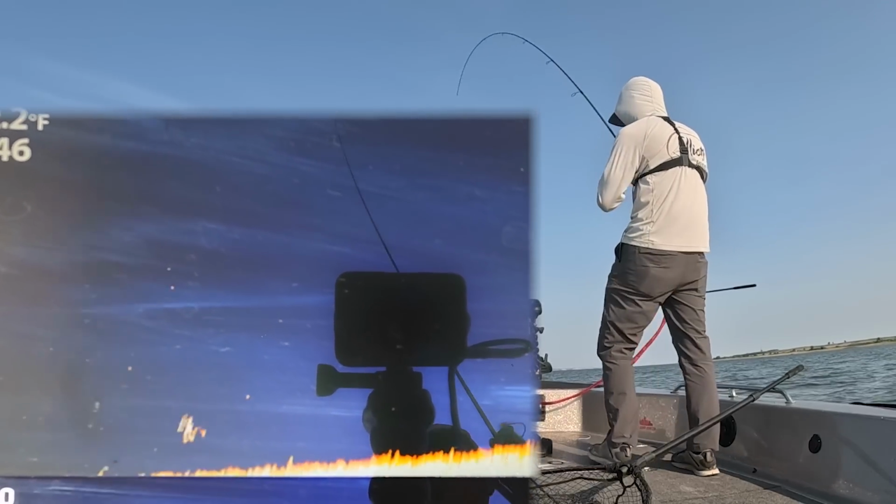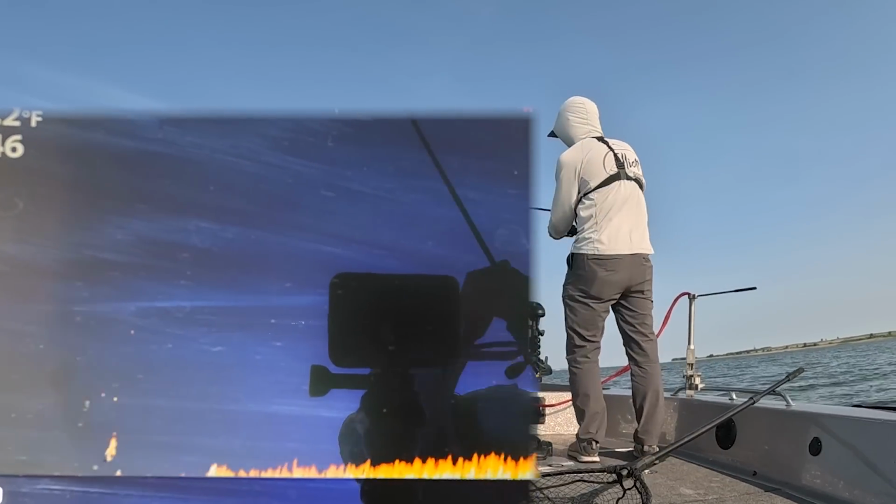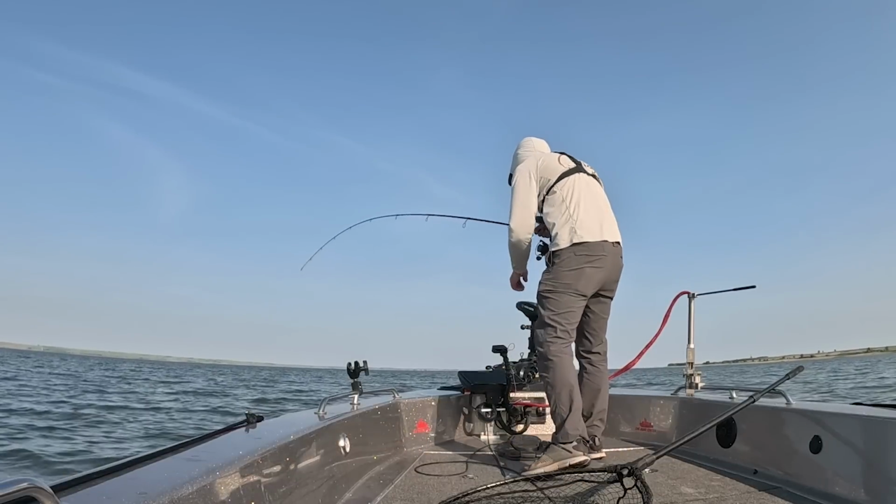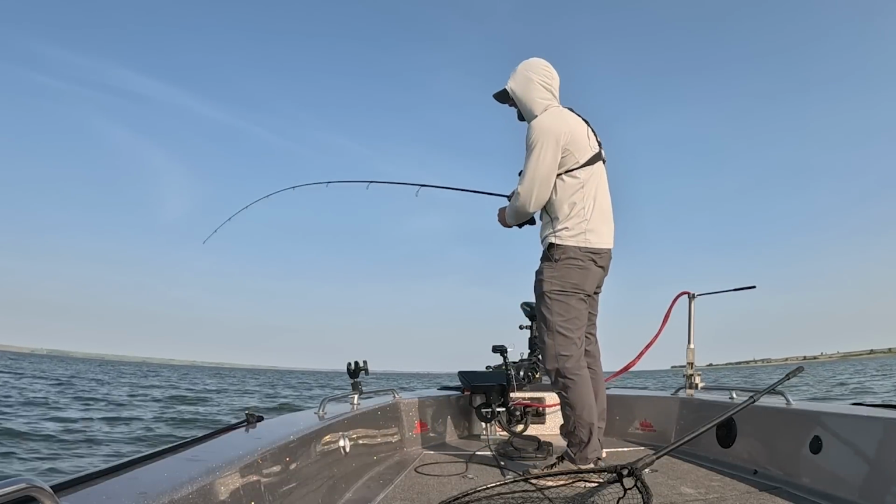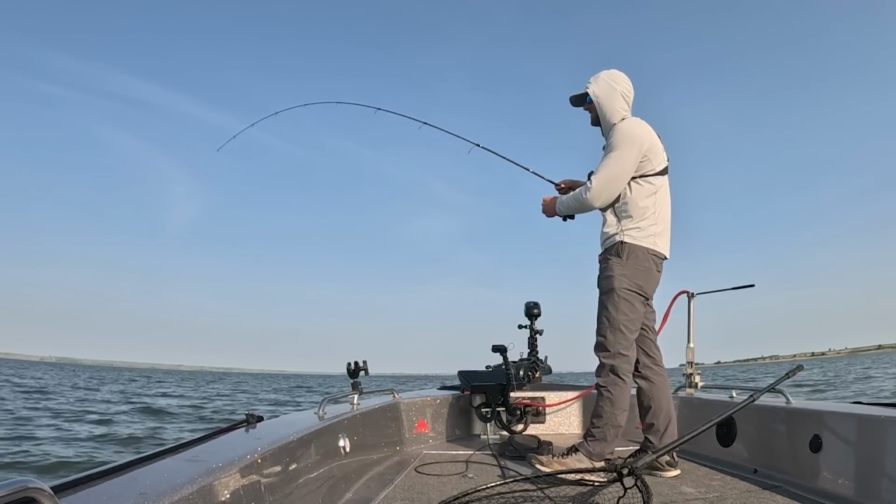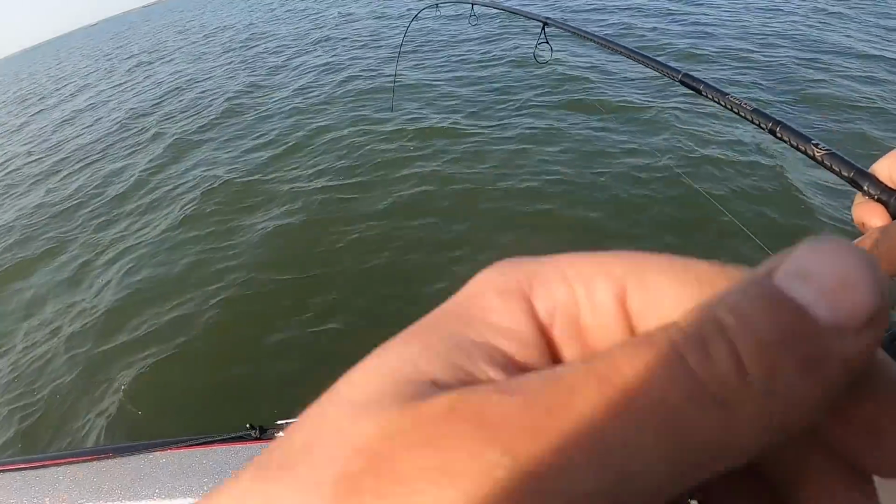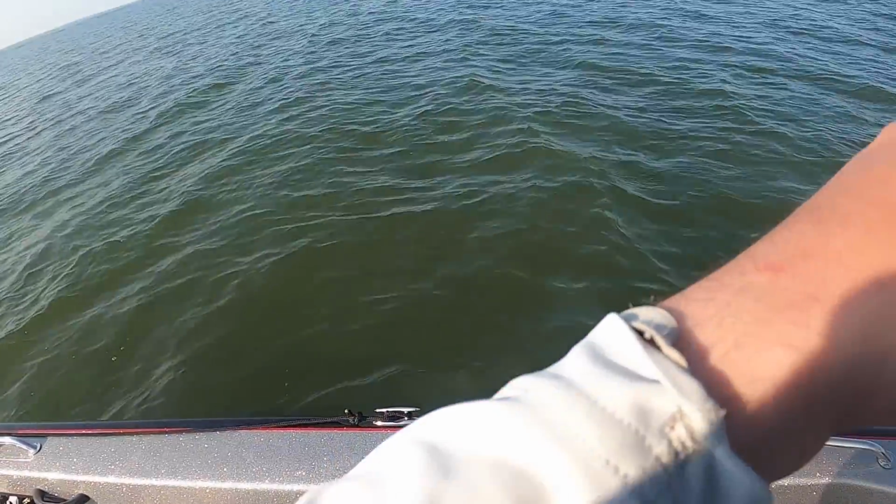Yep, you guys see that one? Feeling good too. He was just barely out there, right off the bow a little ways. You can see the jig kind of go down into his face. Snapped it a few times and he just punched it. Dude, is this a big walleye here? This is seeming real mean here.